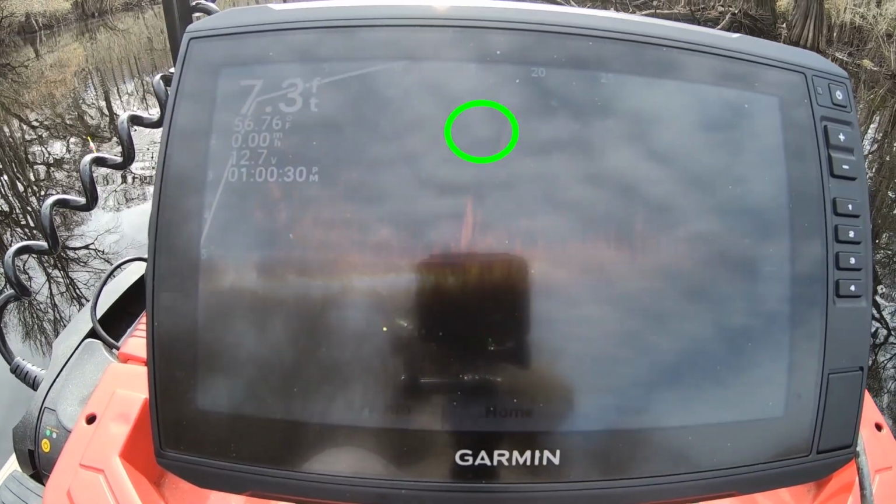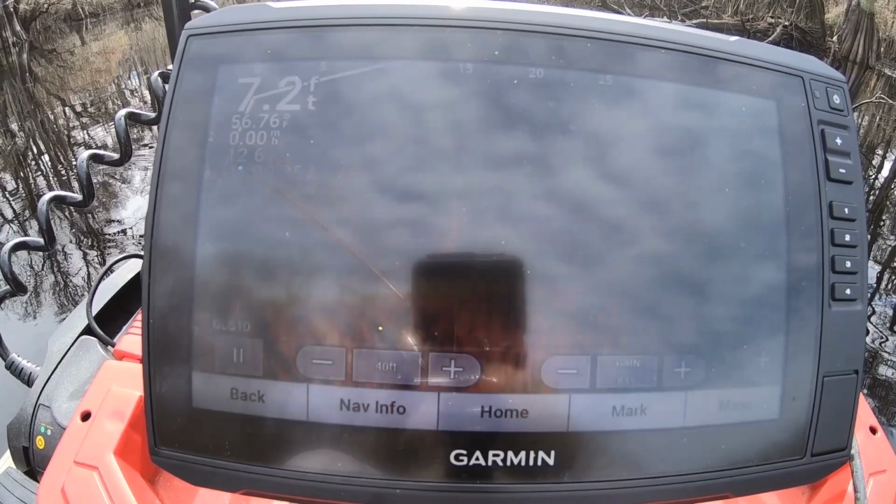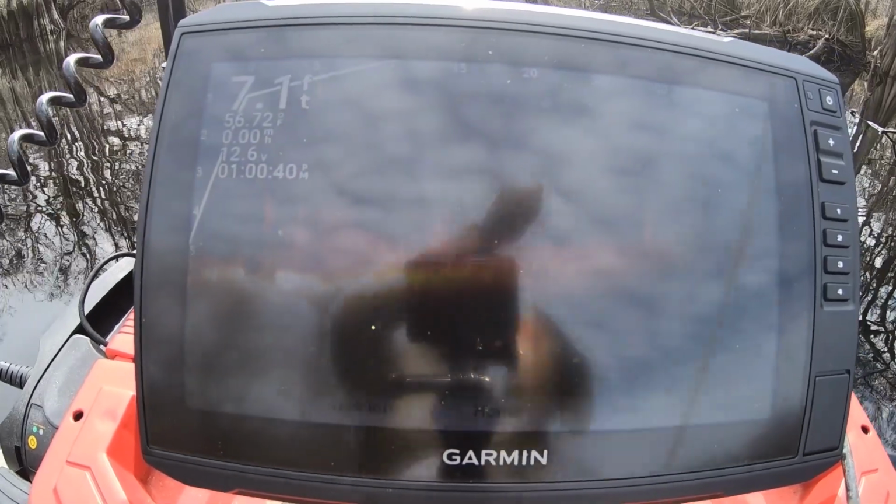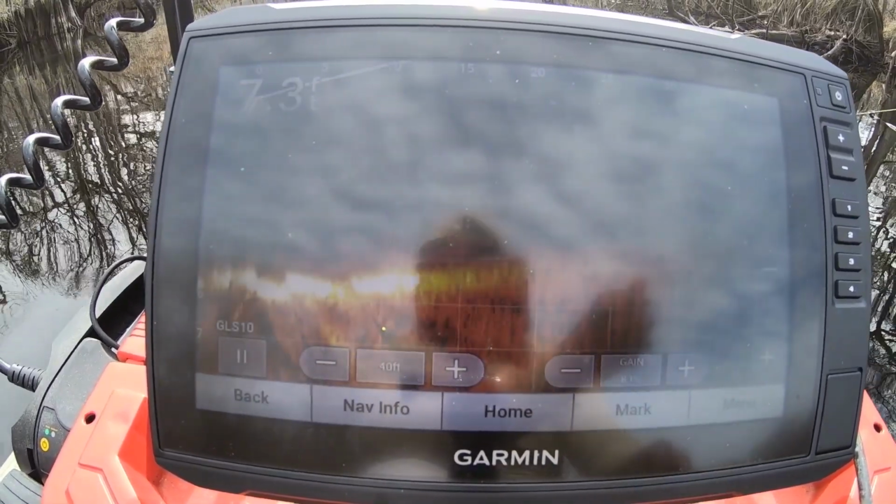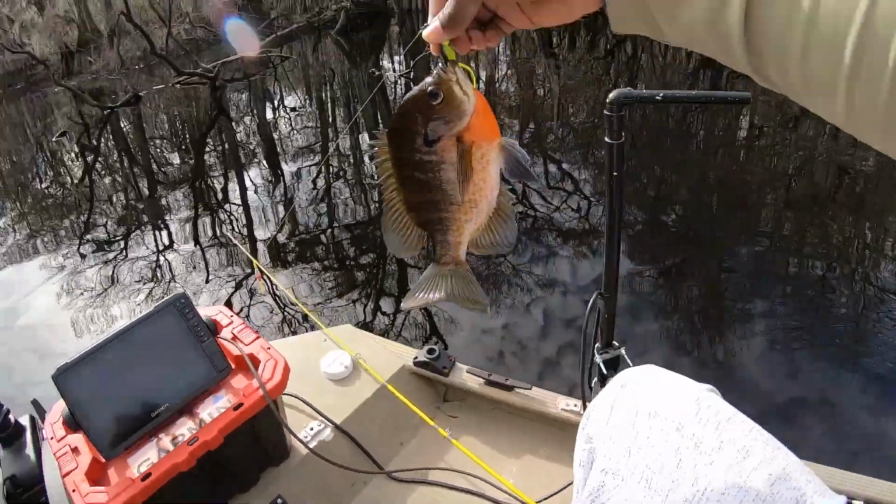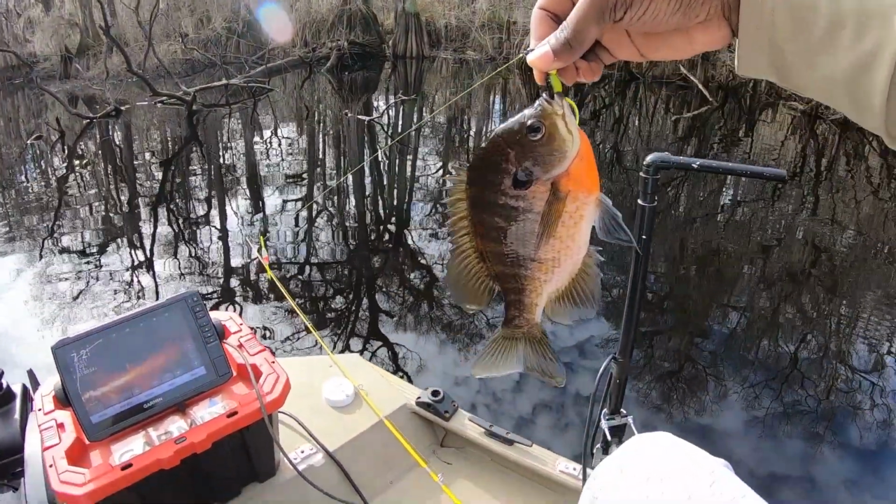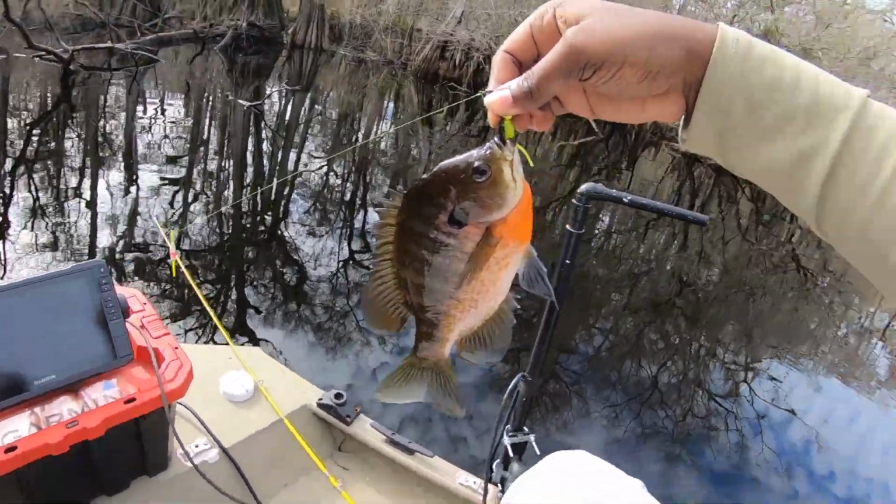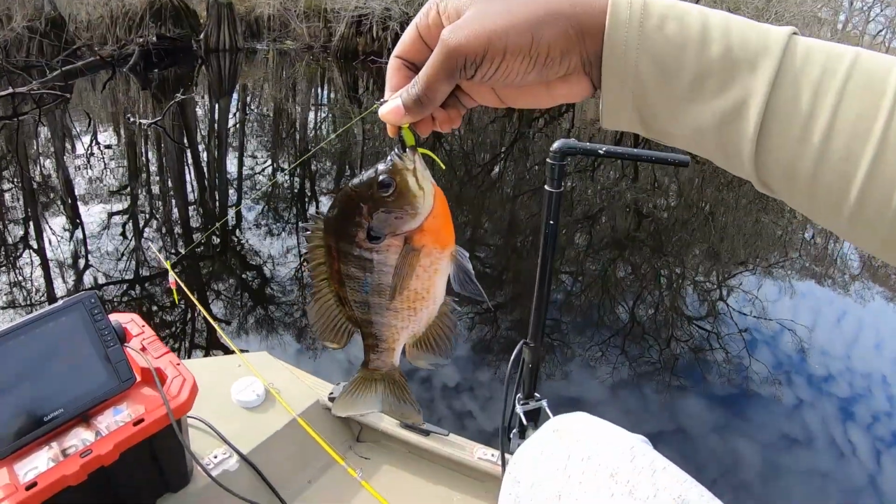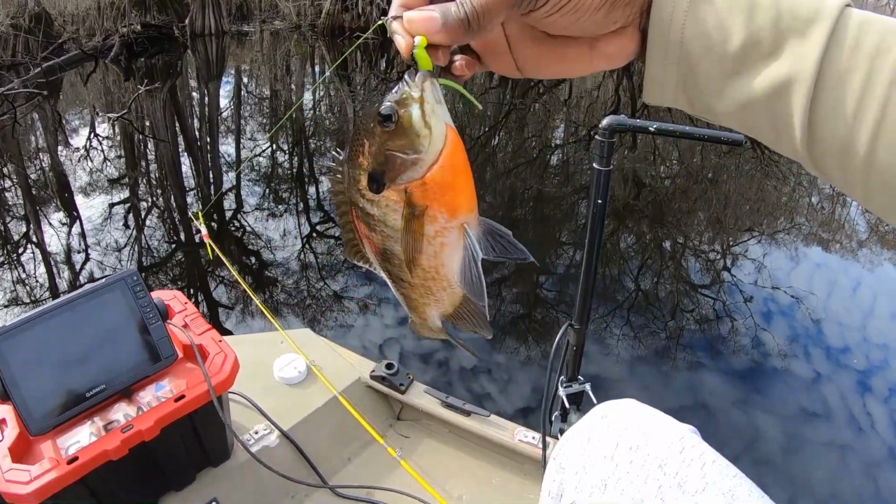I already got one on, guys. I didn't even see it. Damn. It's a nice bluegill. Guys, look at that. I didn't even see the float go down. I didn't even get a chance to. So that lets me know I need to keep the camera on the water, because look like they hungry. That's a nice one too, on the jig.